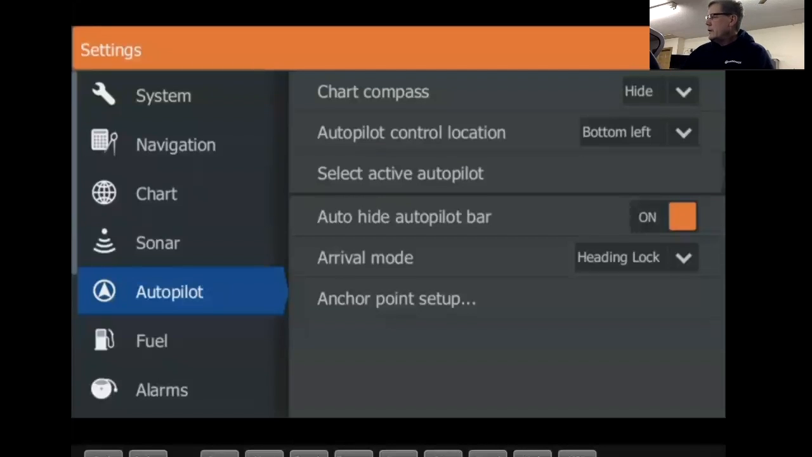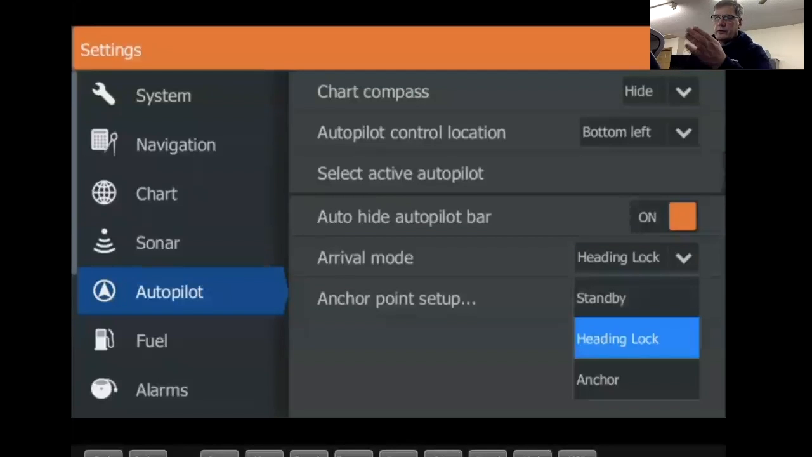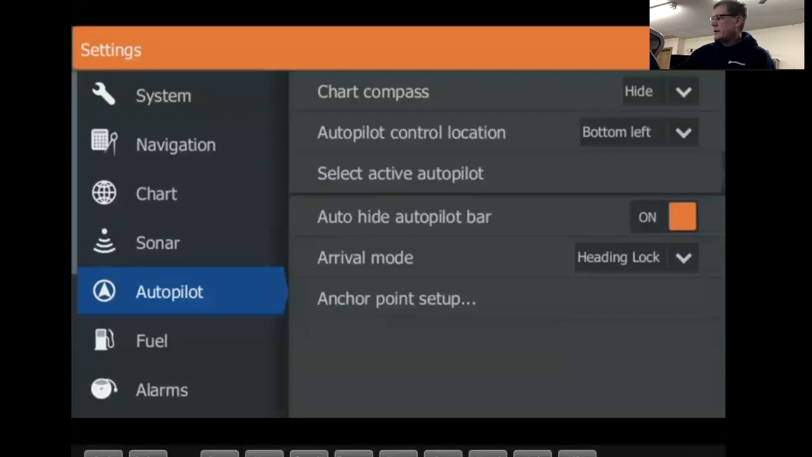Arrival mode. There's a couple of different settings here. So let's say you got your XI5 down, you get into your trolling run, or you're making a trolling pass or whatever. You can select what it'll do. It'll go into standby, or go into heading lock and just keep going where it's going, or it'll stop and anchor, put the brakes on, and just sit right there. I just run mine in heading lock.